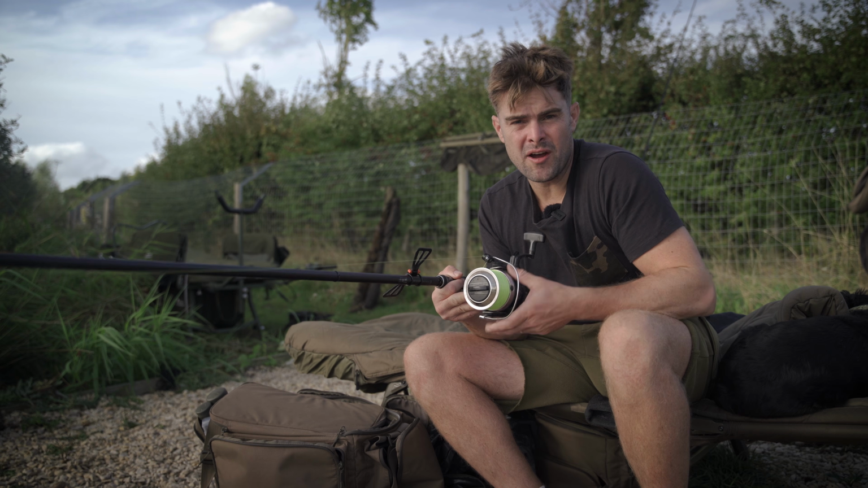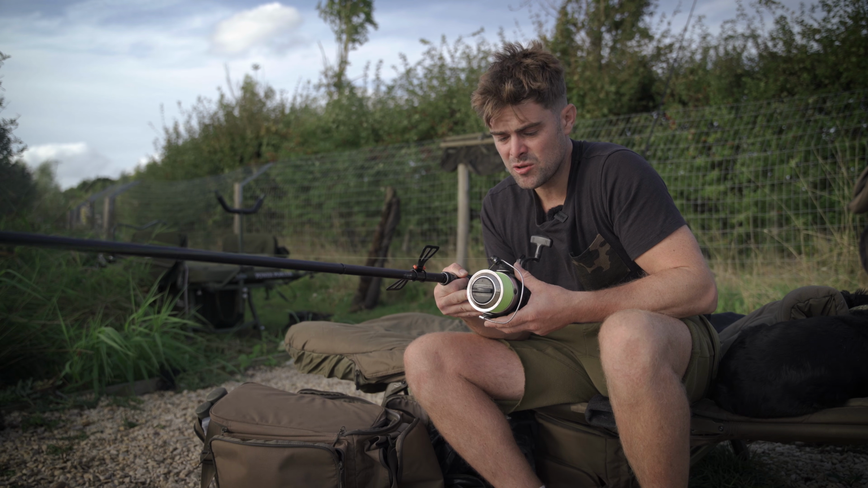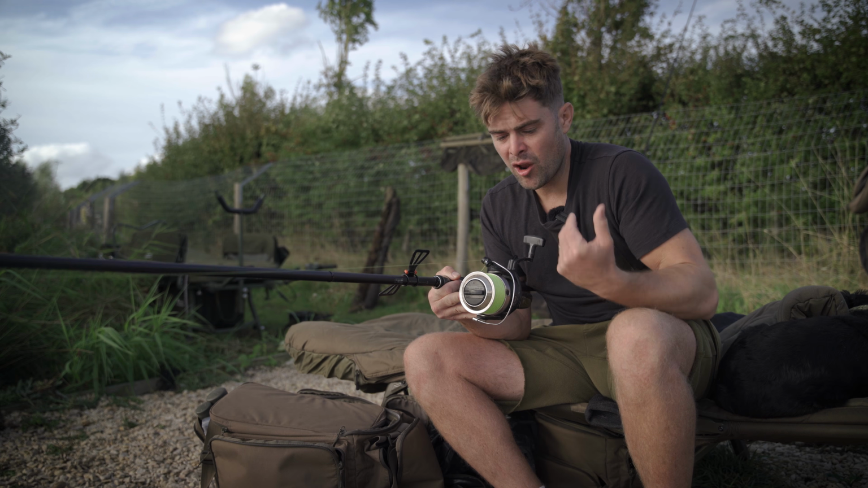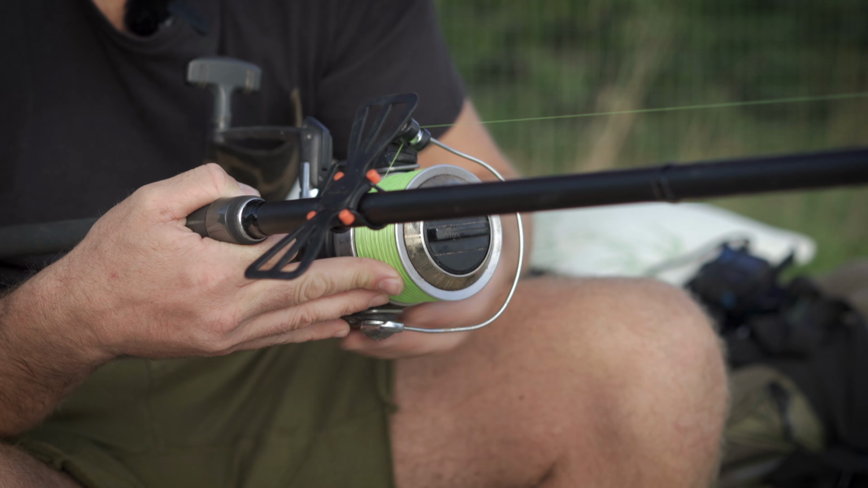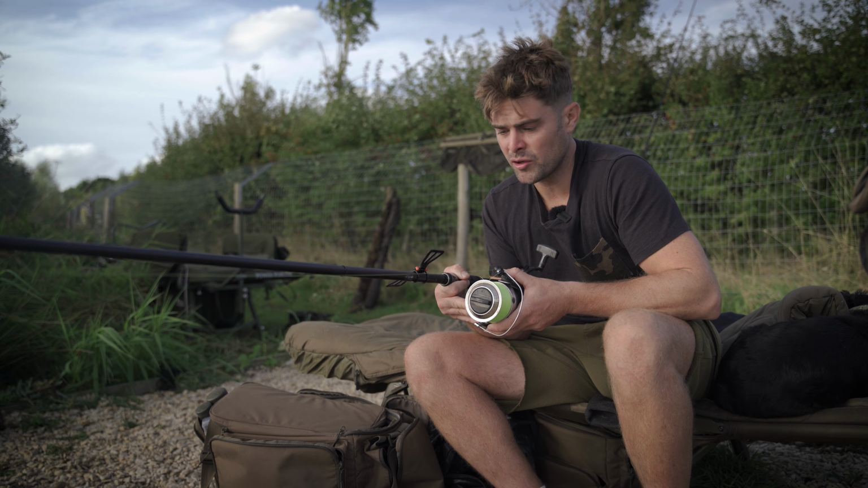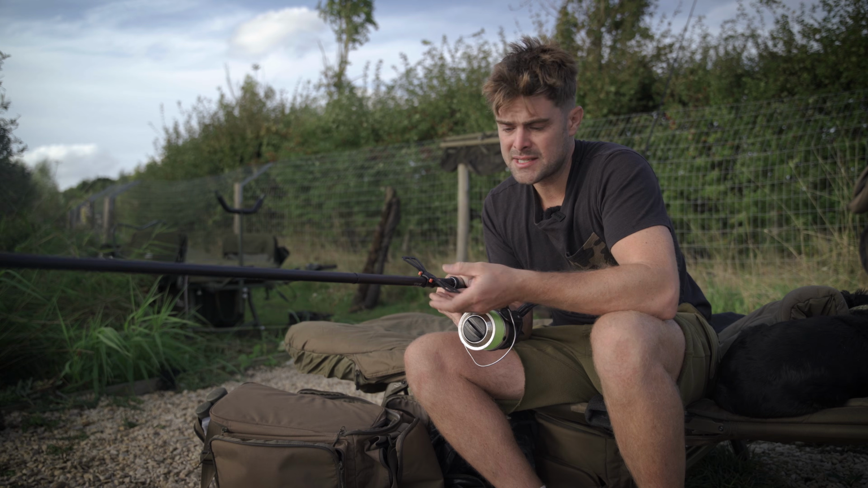So this is the hardware that I use when using a Deeper. Now, generally you can use a normal carp rod and reel, but I like to use my spodding kit basically. I've got a big pit reel there, it's an Emblem spodding reel and a Kaizen spod rod. Now mounted on that spod rod, you'll notice I've got the smartphone Deeper mount.